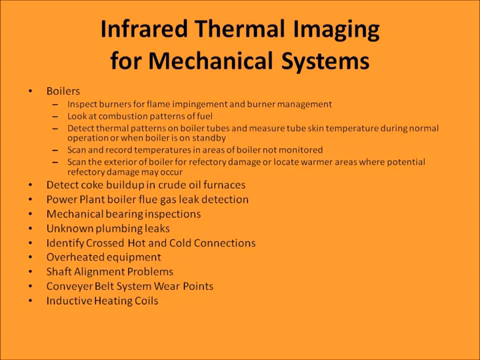Infrared thermal imaging for mechanical systems can be used for boilers, to inspect burners for flame impingement and burner management, look at combustion patterns of fuel, detect thermal patterns on boiler tubes and measure tube skin temperatures during normal operation or when a boiler is on standby, scan and record temperatures in areas of a boiler not monitored, scan the